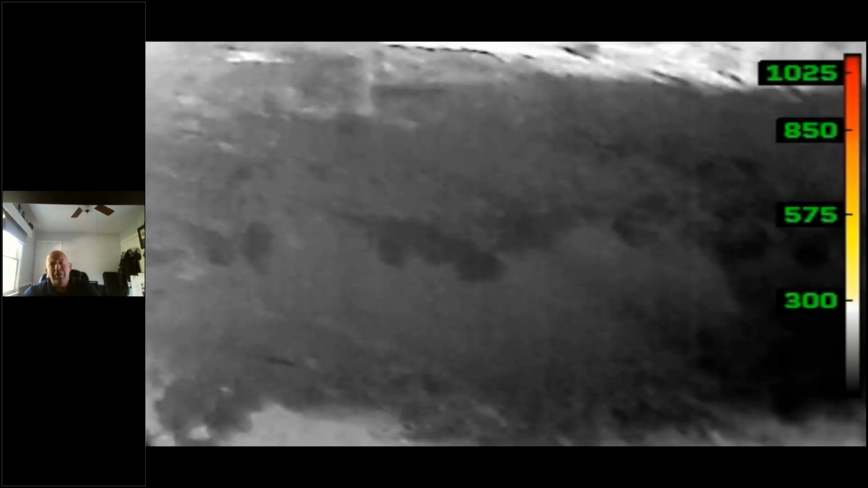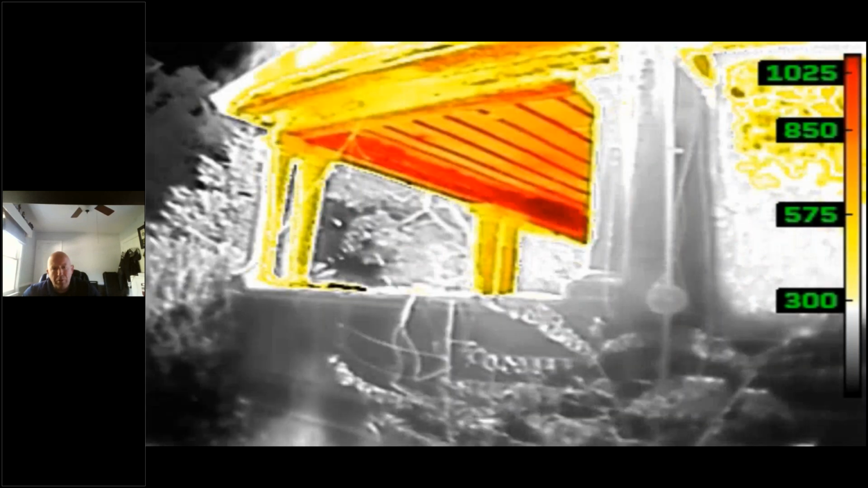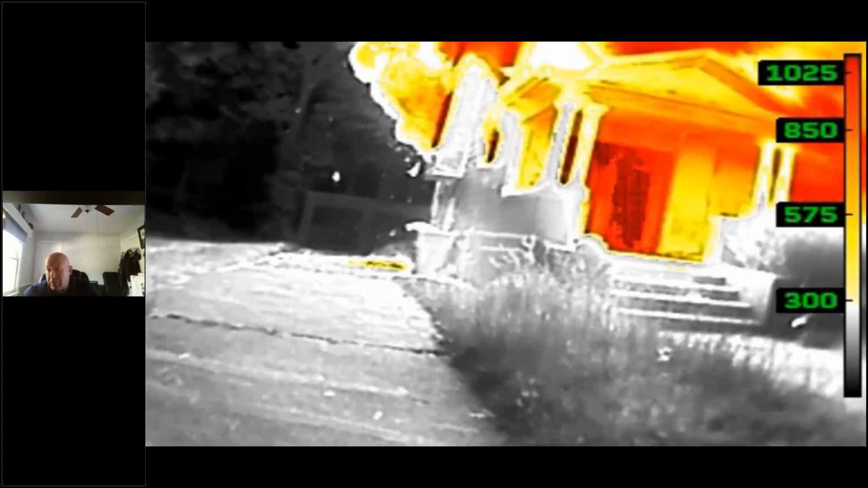You can tell where the intake and the exhaust is. Going back to the front, we can see the heat moving through the entire building, where it's most severe at. Look at the detail on the porch. That porch is about to go. Look at the detail in the trees. You could throat punch this thing right here with the 15th, 16th. I'm just saying. Make some headway, right?